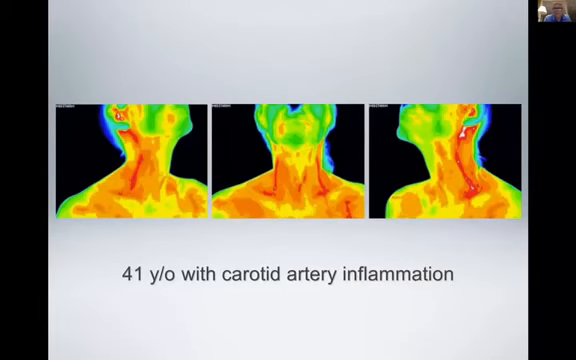So we're just going to go through some other things that are non-breast. Some of the other applications of thermography? Here's a 41-year-old with carotid artery inflammation. This is kind of one of my favorite topics, actually. It's a lot like breast thermography in a sense, because this person has obviously inflammation in both carotid arteries.